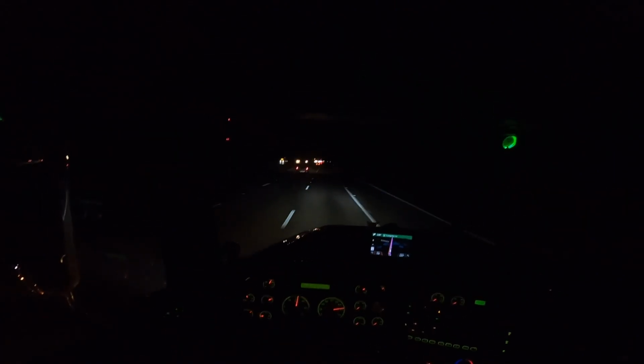That's a big ass load. I don't know if y'all saw that. That was a wide load sitting at a rest area.